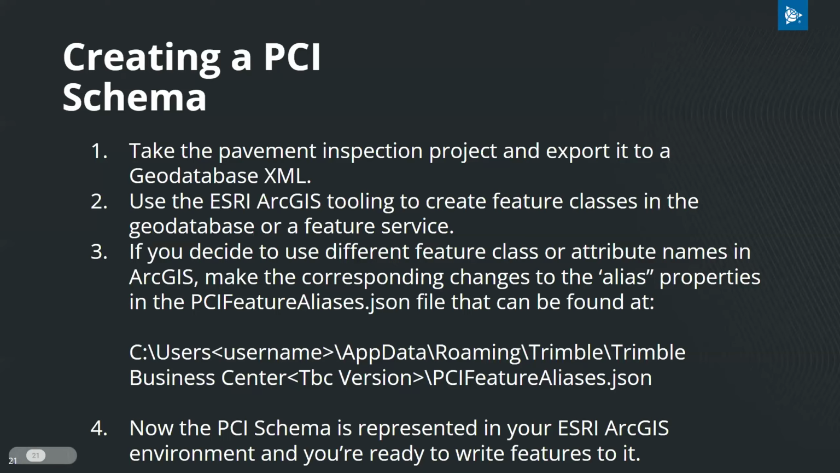From there, use the ESRI ArcGIS tooling to create feature classes in the geodatabase or in the feature service. If you use different feature class or attribute names in ArcGIS, make the corresponding changes to the alias property in the PCI feature aliases file that can be found in the location here. From here, the PCI schema is represented in your ESRI ArcGIS environment, and you're ready to write features to it.